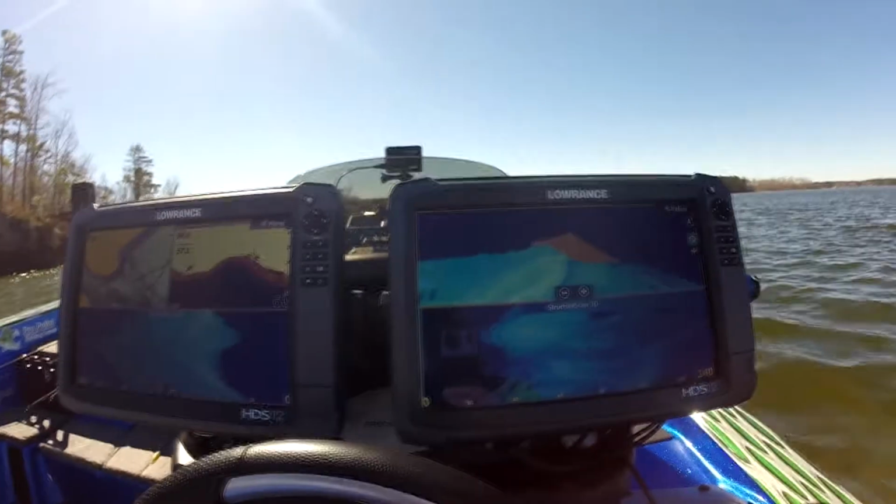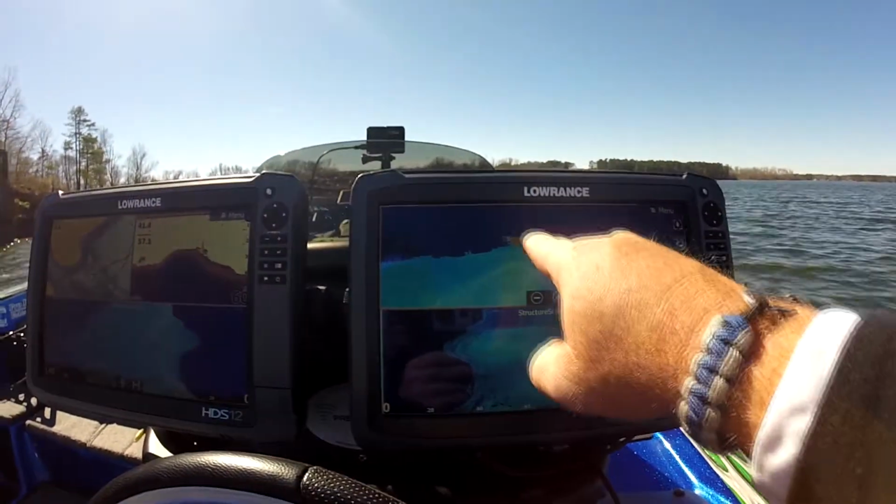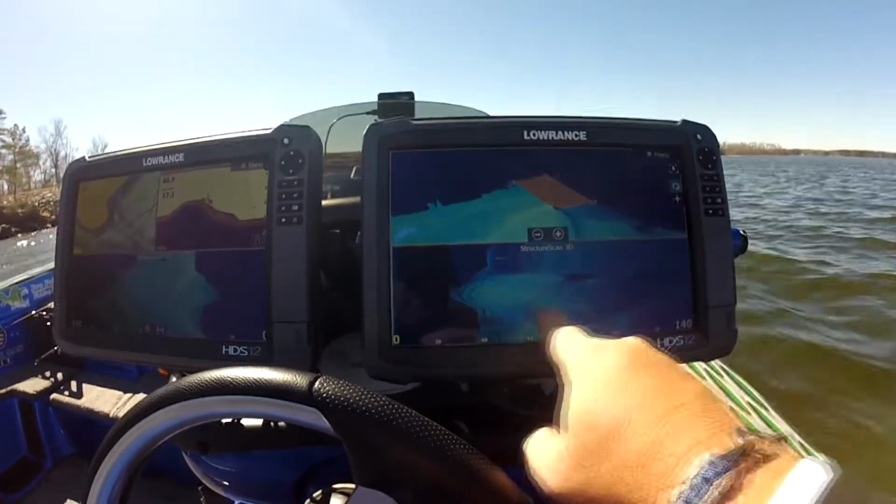But as you see coming up right here, here's the deep drop off here. You can see how it just fell right into that deep on your side.